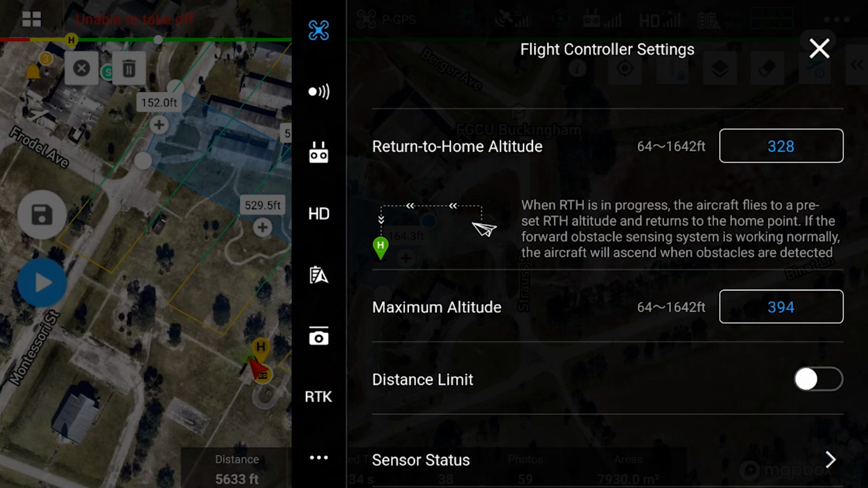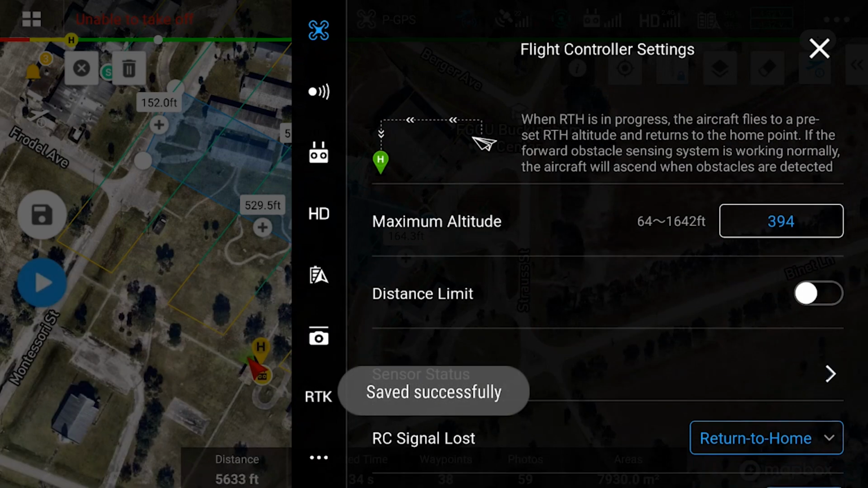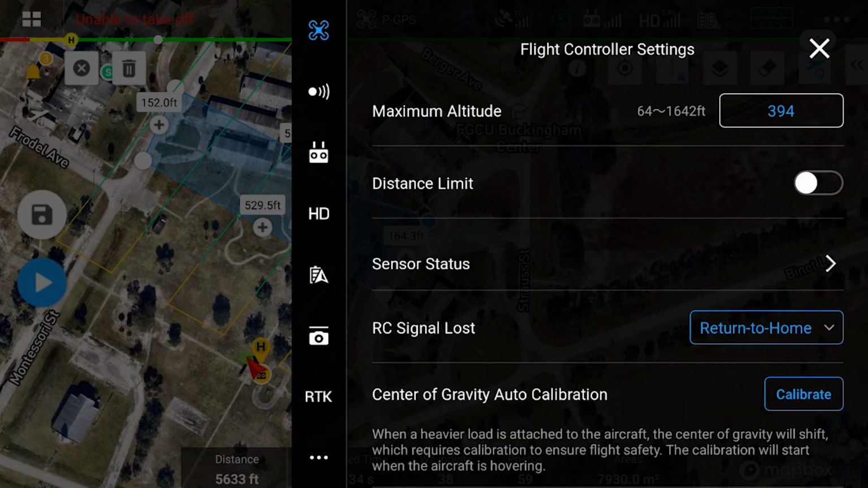Return to home altitude right now is set to 328 feet. I'm going to go ahead and just leave that where it's at the time being. Maximum altitude is set for 394 feet, so just under the 400-foot limit. Our distance limit is turned off. If you do have that on, you're going to want to make sure that's out far enough to cover your entire area. I suggest leaving it turned off entirely.